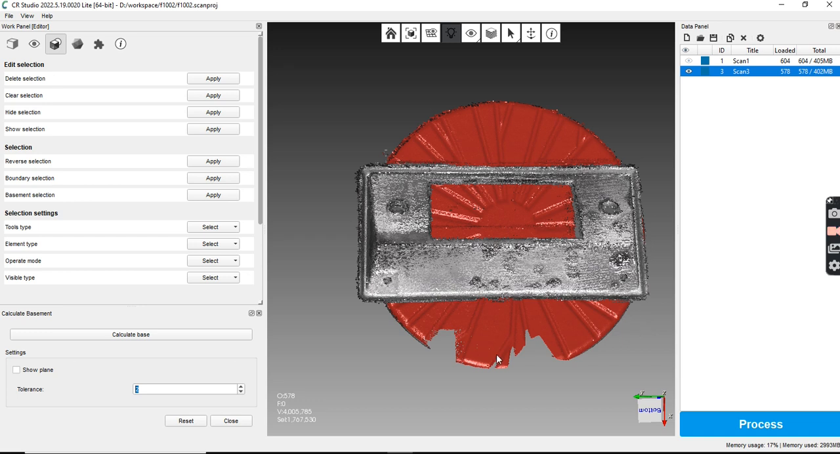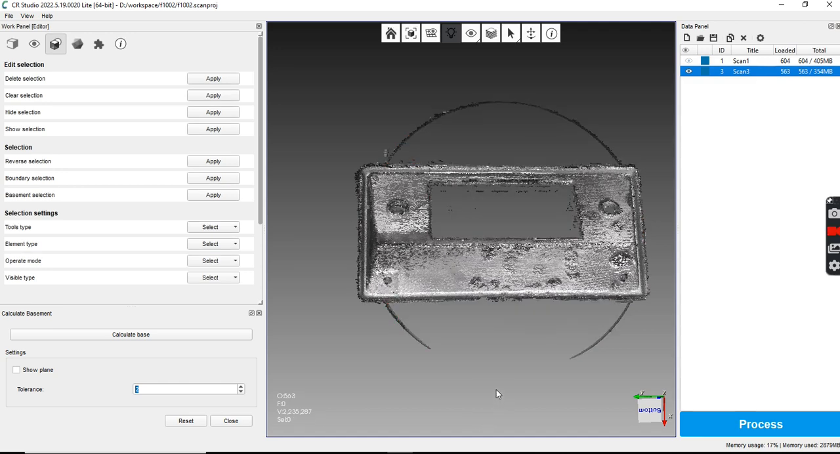So I'm gonna hit delete. I'm gonna hit delete. Guess it's thinking about it. Delete. Okay, deleted it that time.